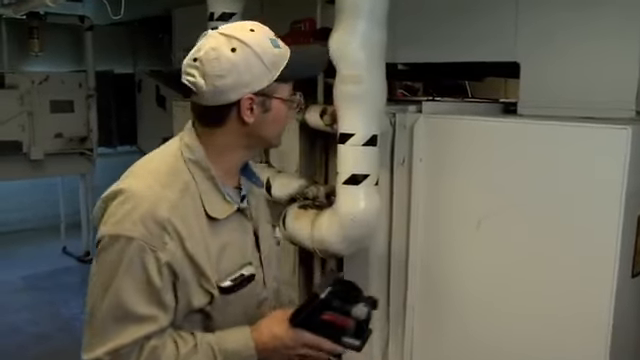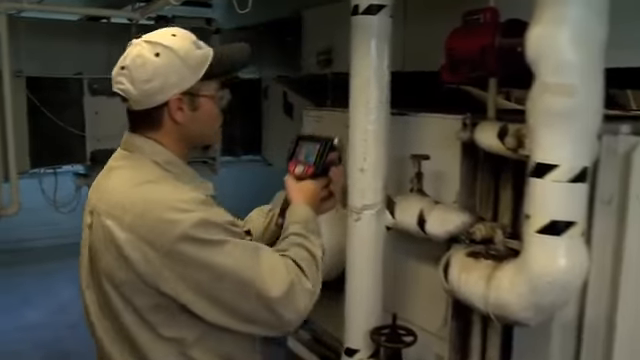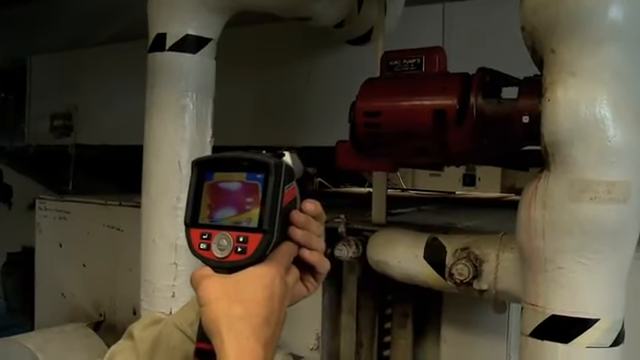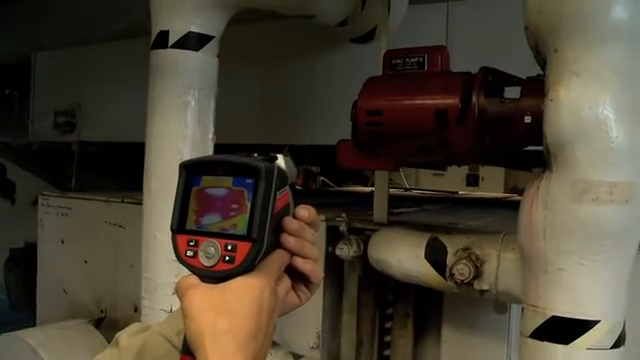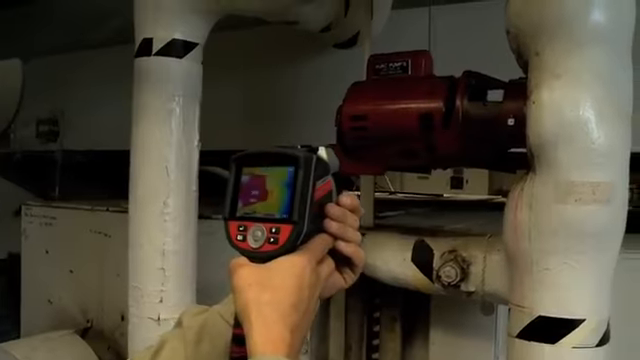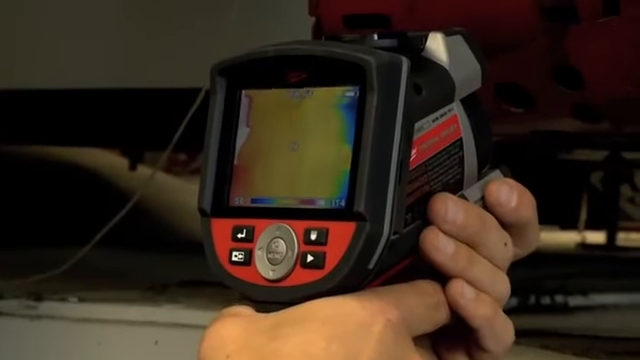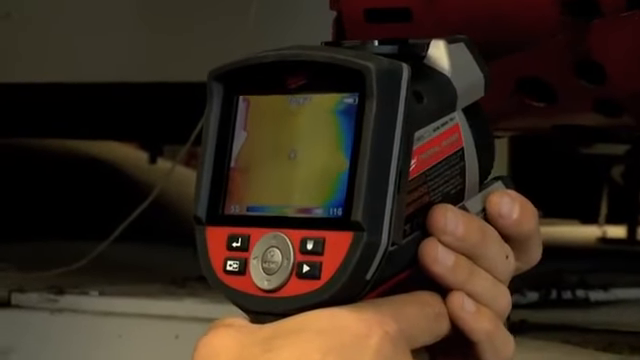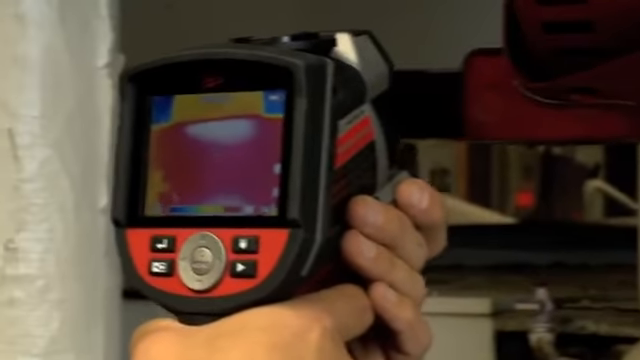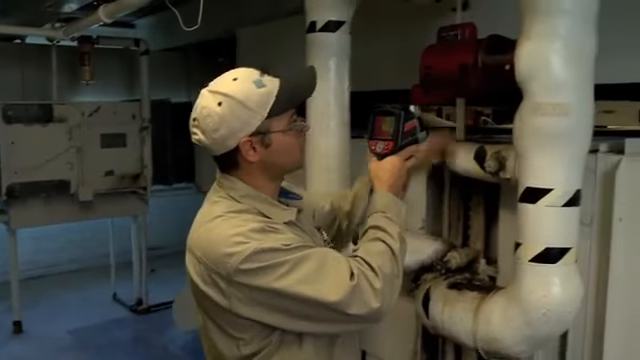I'm going to start over here. I can step back and I can focus in on the pump motor. I can check temperatures of the pump motor. At the same time I can go over. I can check temperatures of the bearing assembly. The bearing assembly could be running hot. The pump could be running hot if it was low on lubrication or if something in this device actually started seizing up.